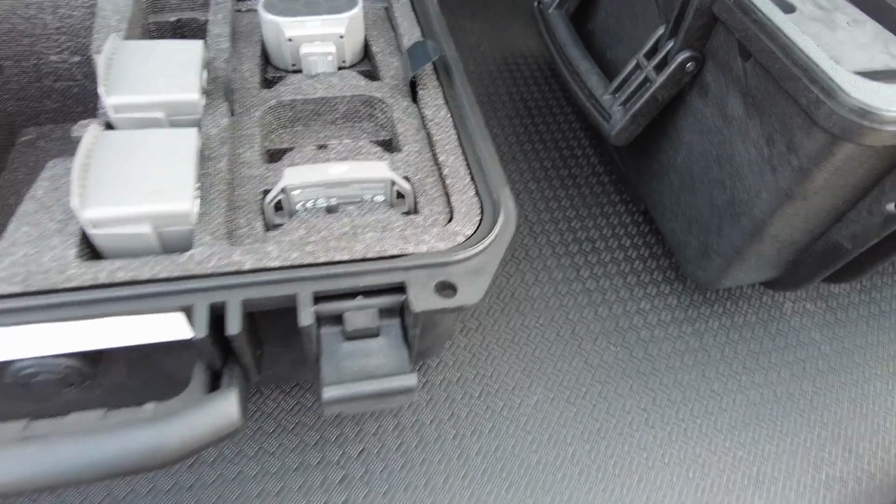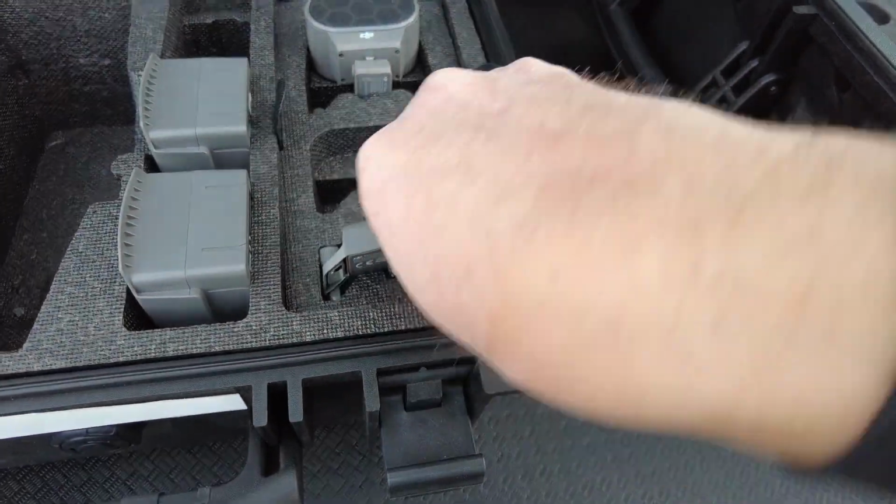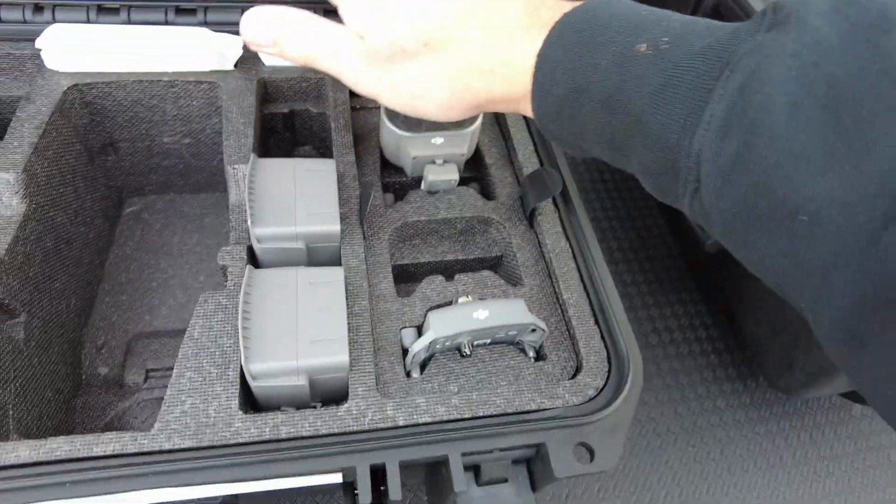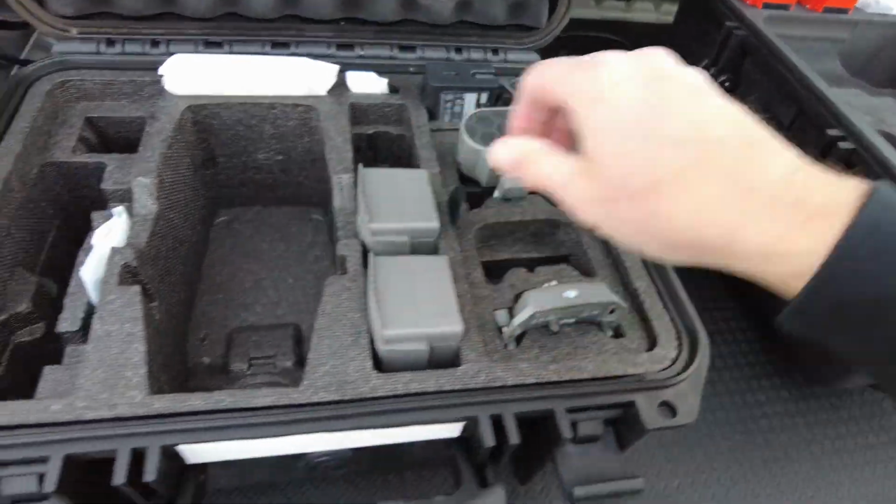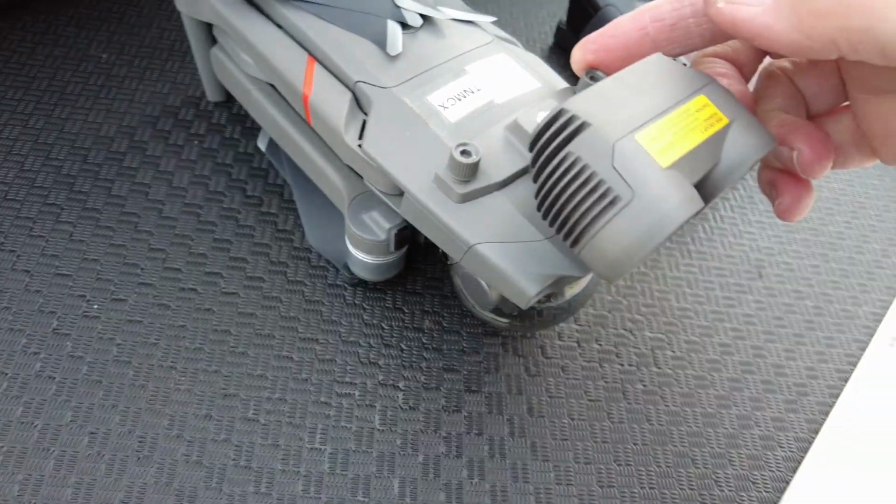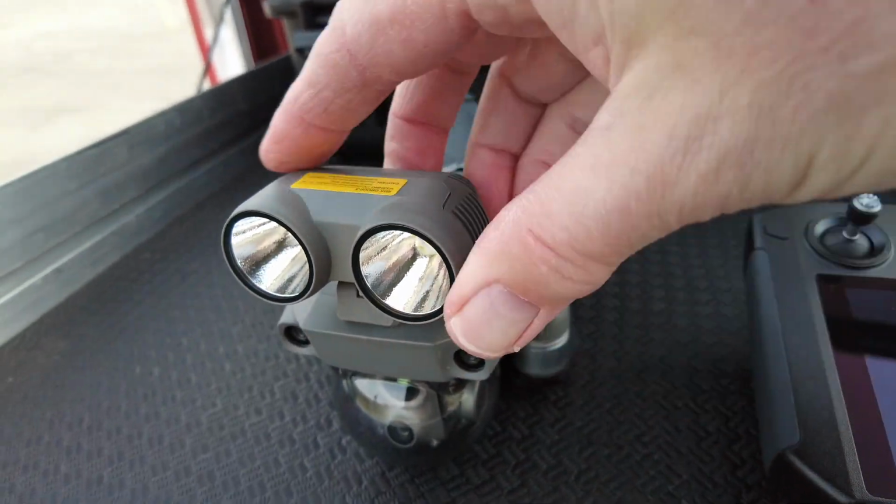And then, of course, you get the accessories. So we have a strobe, and then we have this speaker, and then we have an AC charger, and then there's some instruction books and such. There's a little cover in there for the accessory port. And then, of course, the other third accessory is this searchlight.